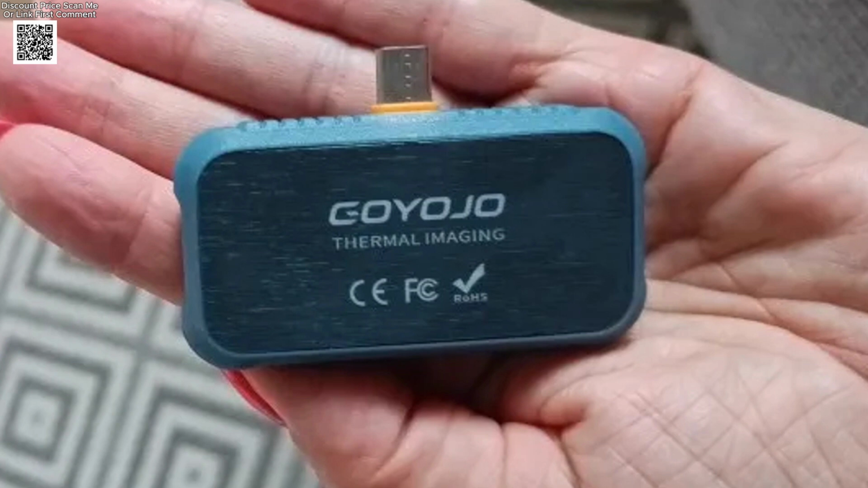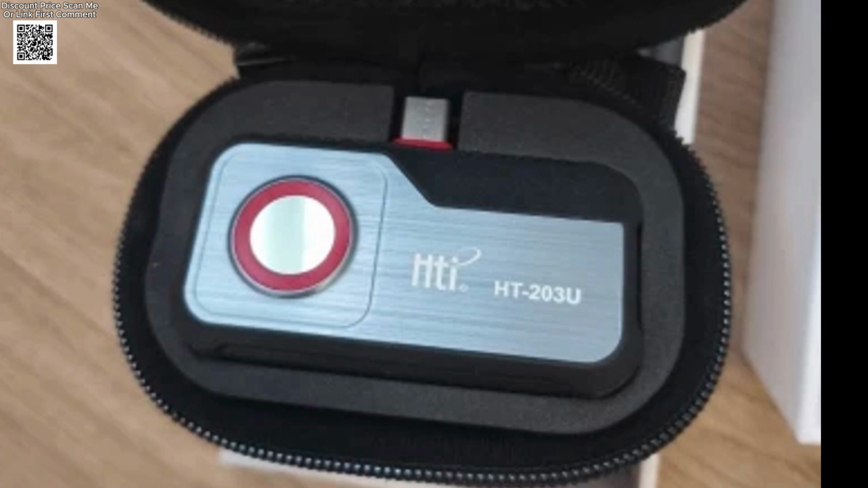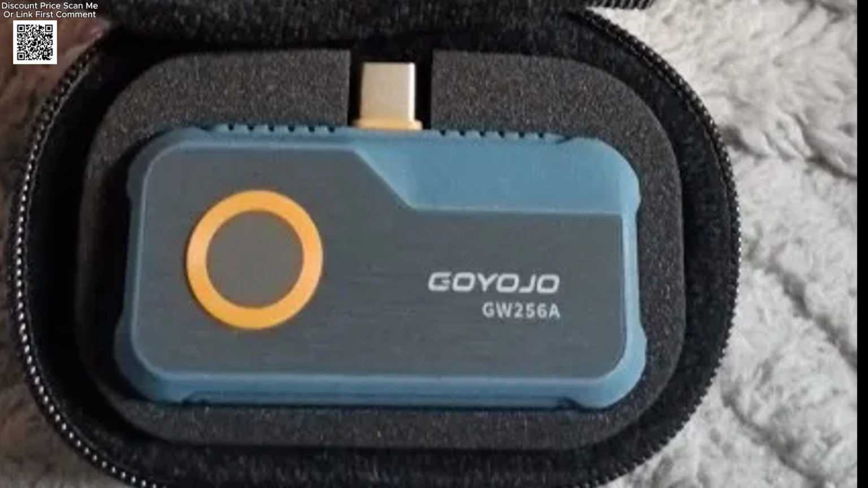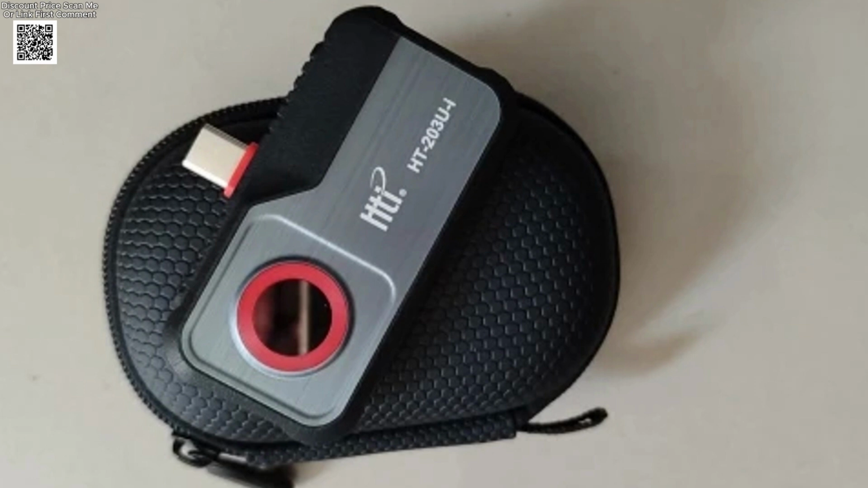This upgraded model, the HT-203U-i, supports advanced thermal imaging and is ideal for electricians, technicians, and DIY enthusiasts. If you want a portable, accurate, and easy-to-use thermal camera, the HT-203U-i from AliExpress is the perfect choice.